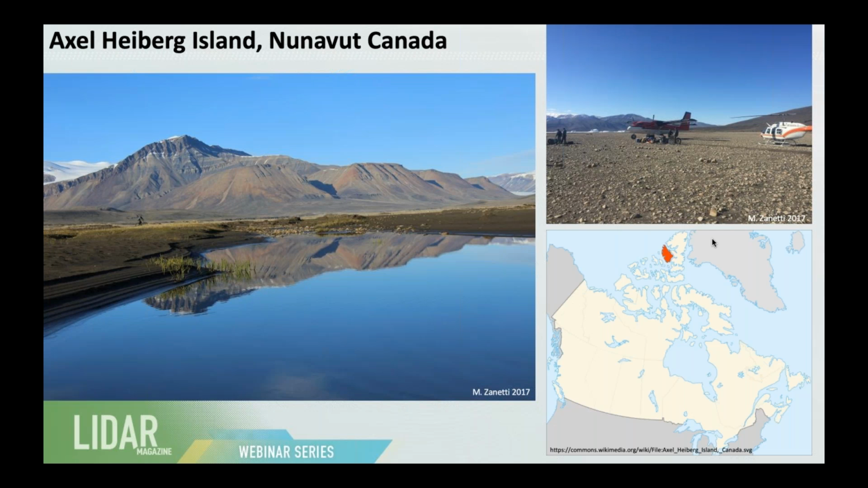This is an image of our field site, or one of our field sites, on Axel Heiberg Island in Nunavut, Canada. This is quite far north, about 78 degrees north latitude, where the main goal was to study both terrestrial processes and geology of an exotic terrain with interesting geology.